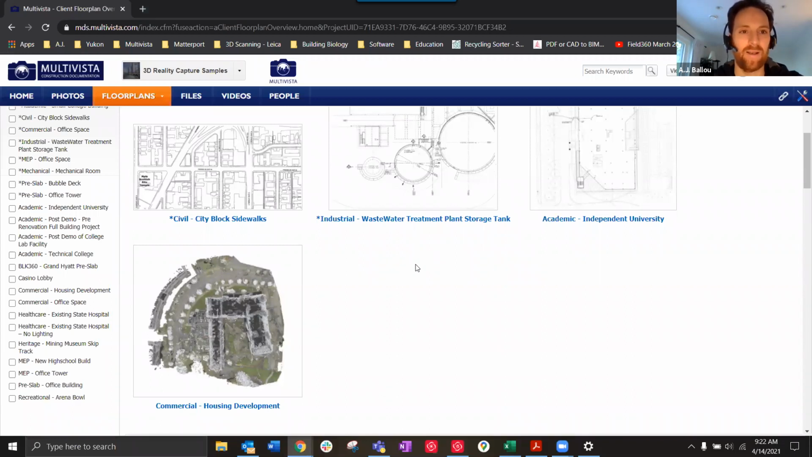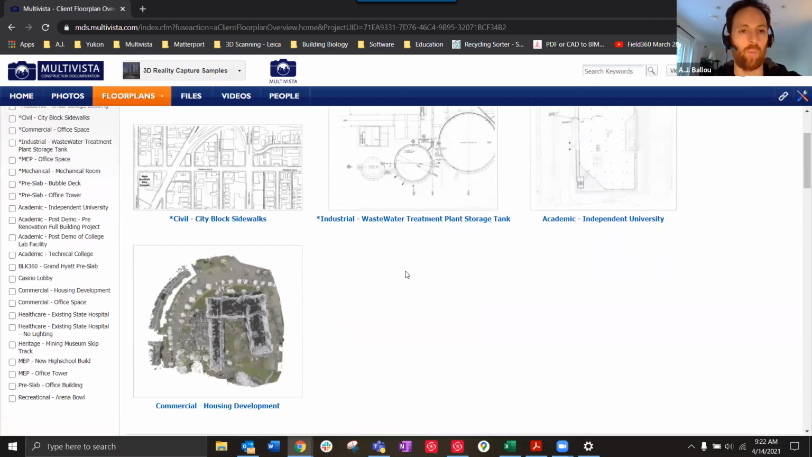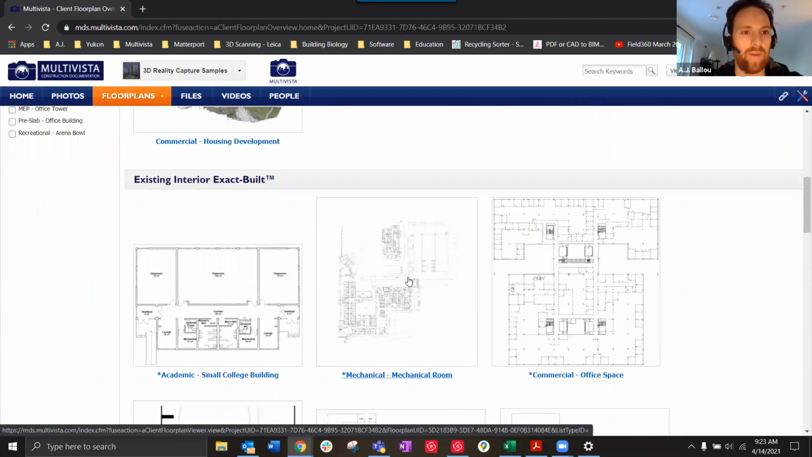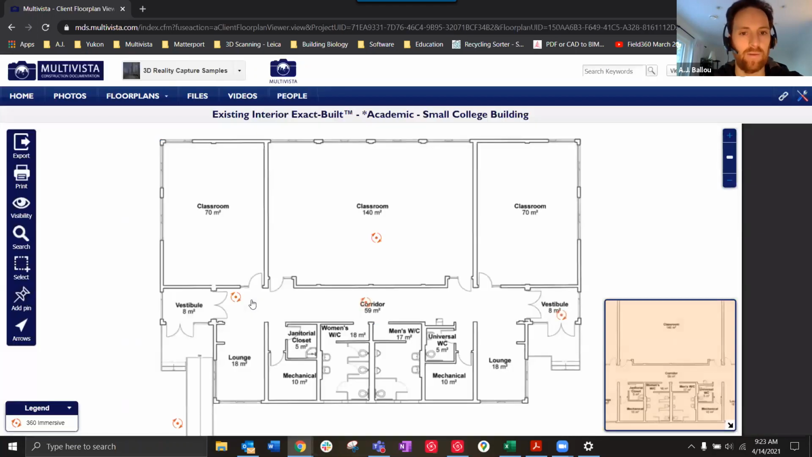So the Multivista platform has been in existence for over 15 years. It's an online tool where individual projects are set up on an online platform, and as many users can be added as necessary. What we've done in the past is we've always indexed photos, videos, and files to floor plans. And with the adaptation of laser scanning, we've done just that. We've tried to democratize the information and showcase it in a format that is accessible to more and more people.